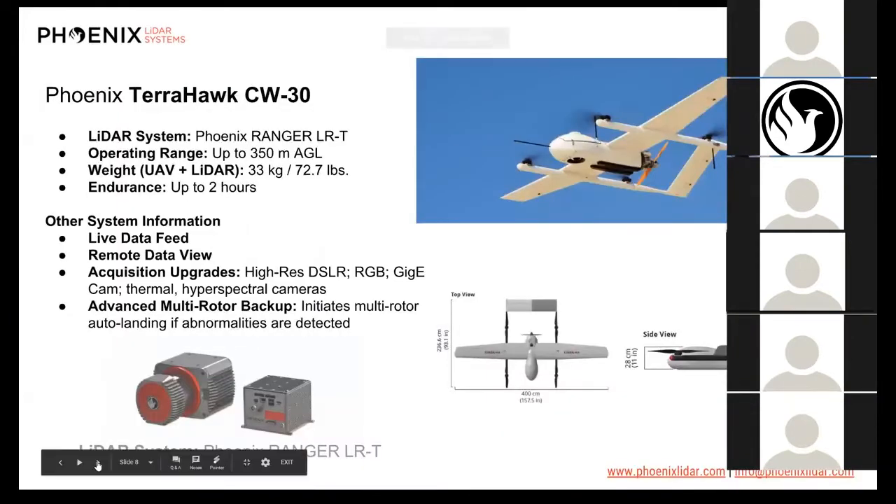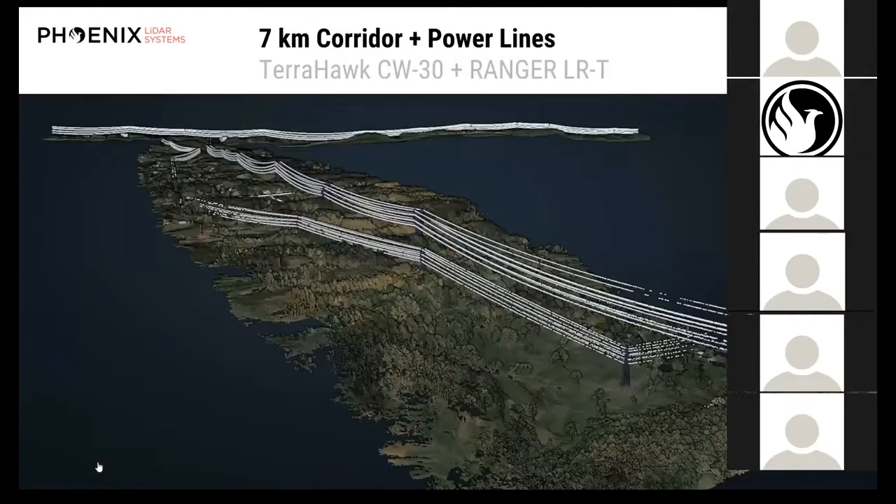So the next two data sets we're going to look at are both acquired from the TerraHawk CW30 and both using a Ranger LRT. I think Sam and Grayson have both gone over this on one of the previous slides, so I will jump straight to the data. The first point cloud is a corridor with power lines, a utility corridor.